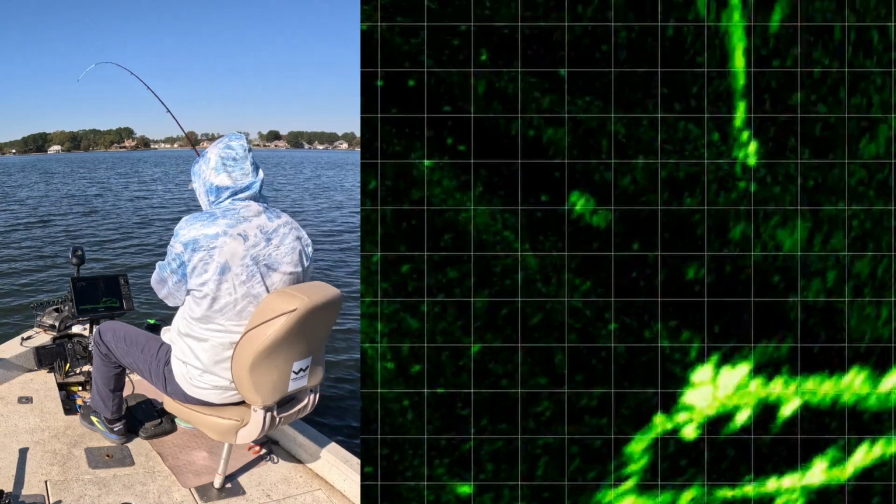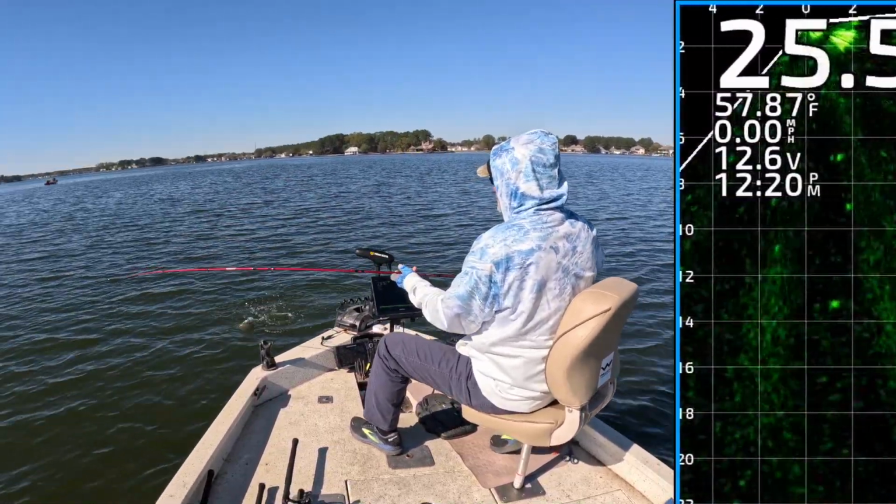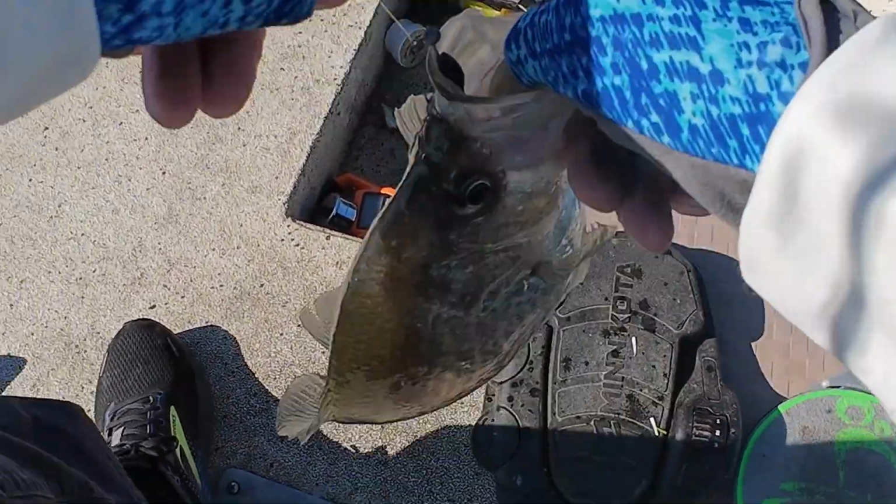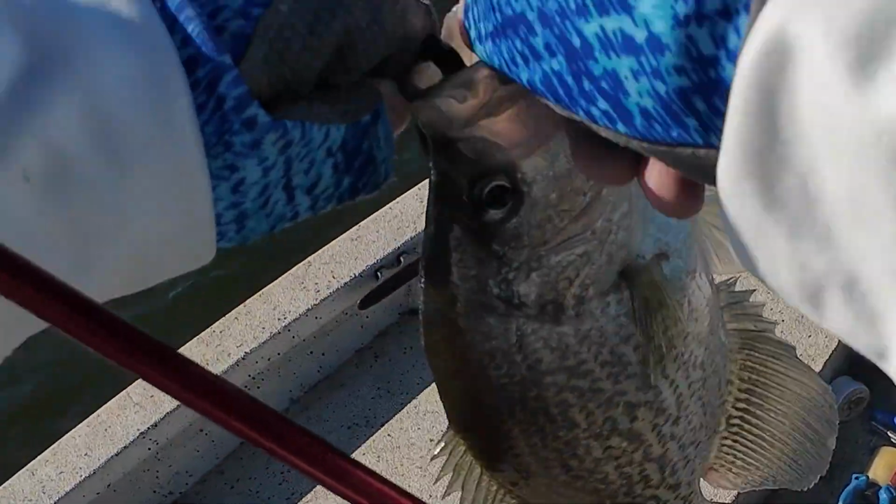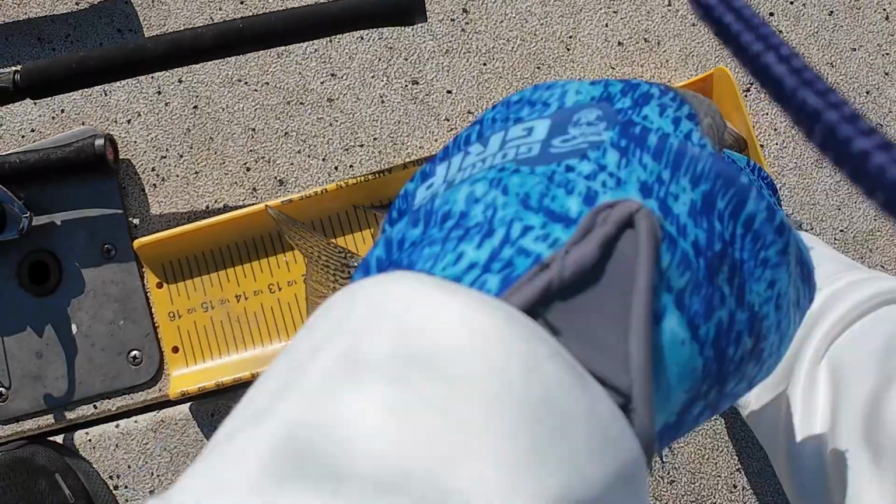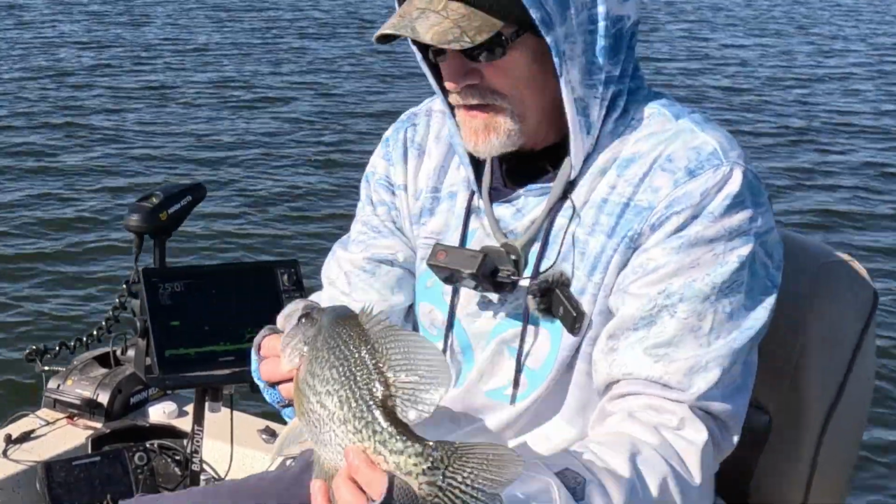Got him. Yes. First fish coming up. All right. 13.5-inch black crappie. Black crappie, 13.5-inch. Yes.